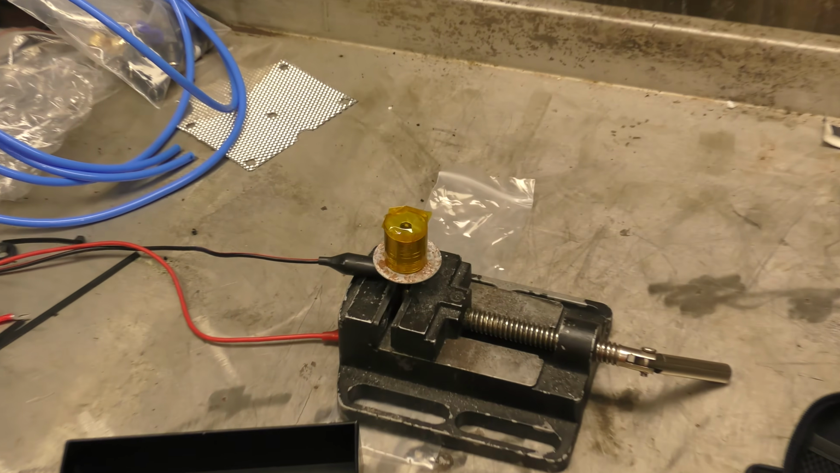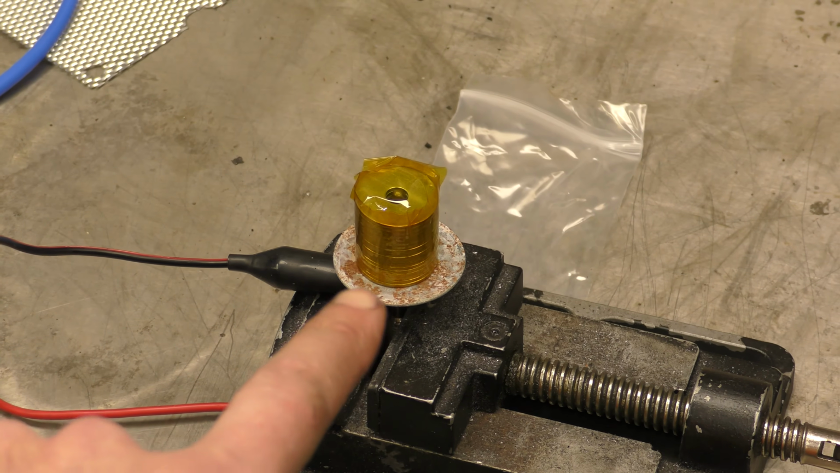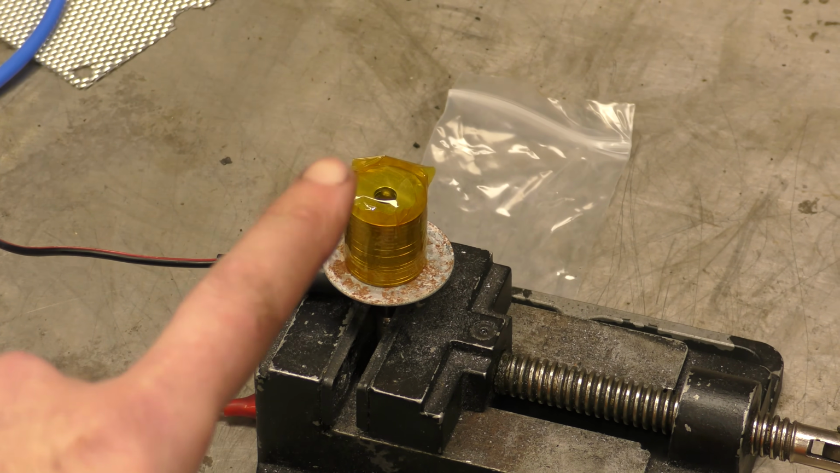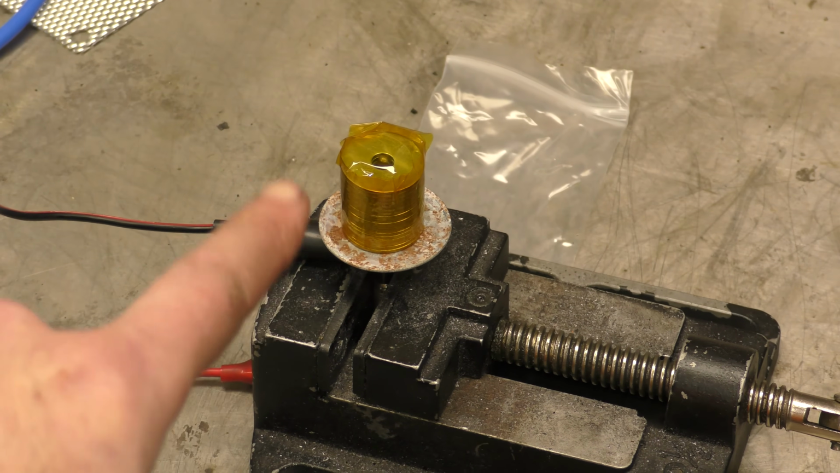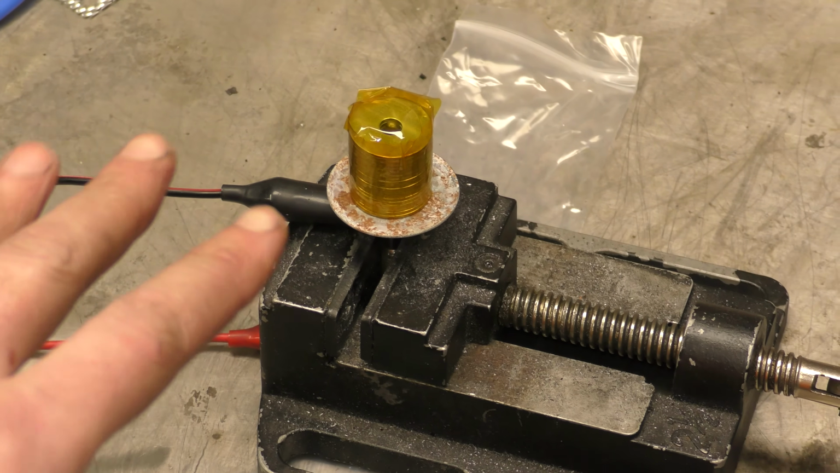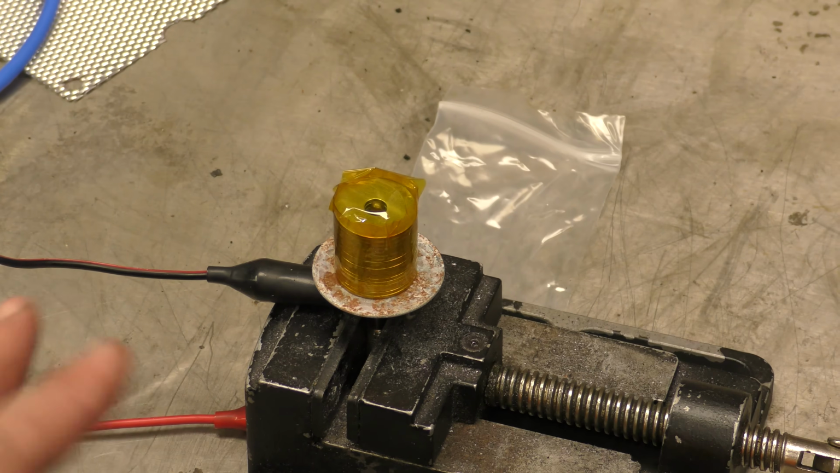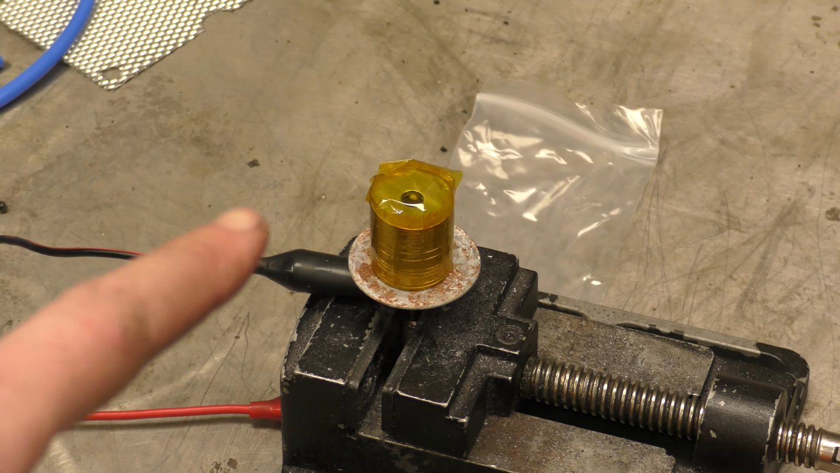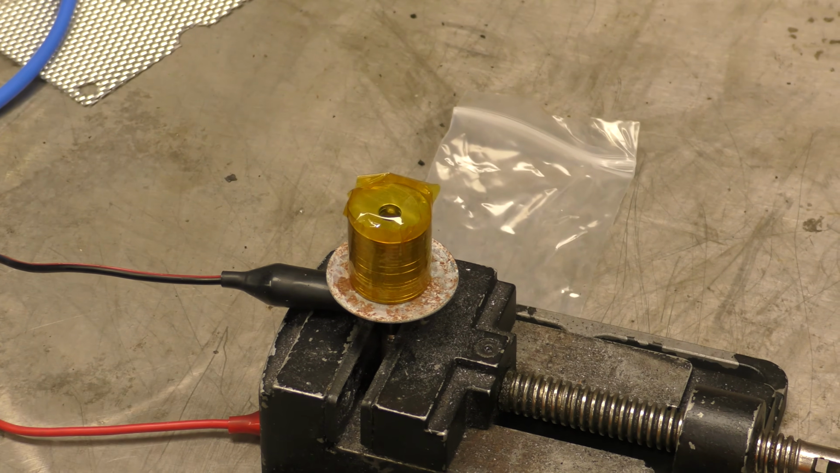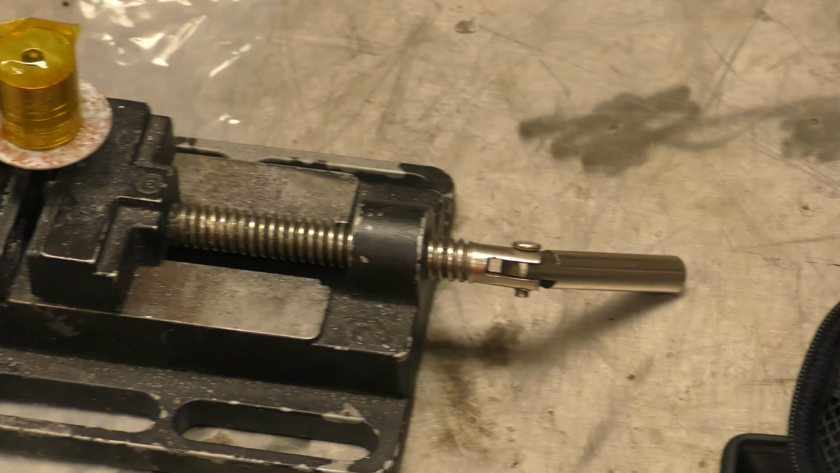So over here, what I have is a stack of washers wrapped in Kapton tape around a 12-volt automotive glow plug, which I will heat up, and then the Kapton tape, its emissivity is about the 0.9 that we want, so it should be about correct temperature-wise, and that'll give us a quiet and stable temperature source that we can point the thermal imagers at and have a look at how they perform.